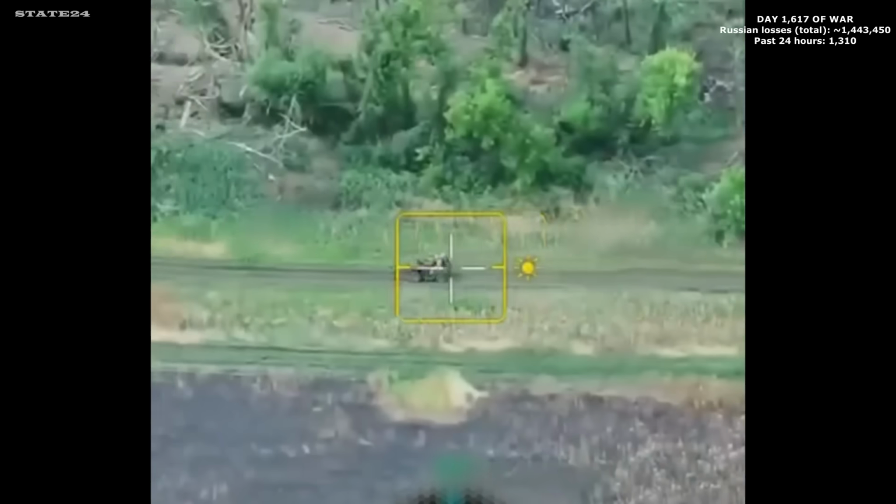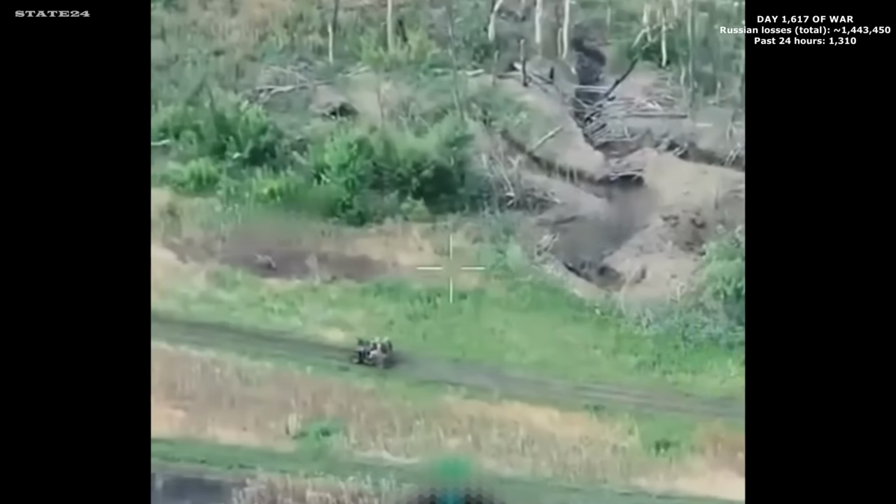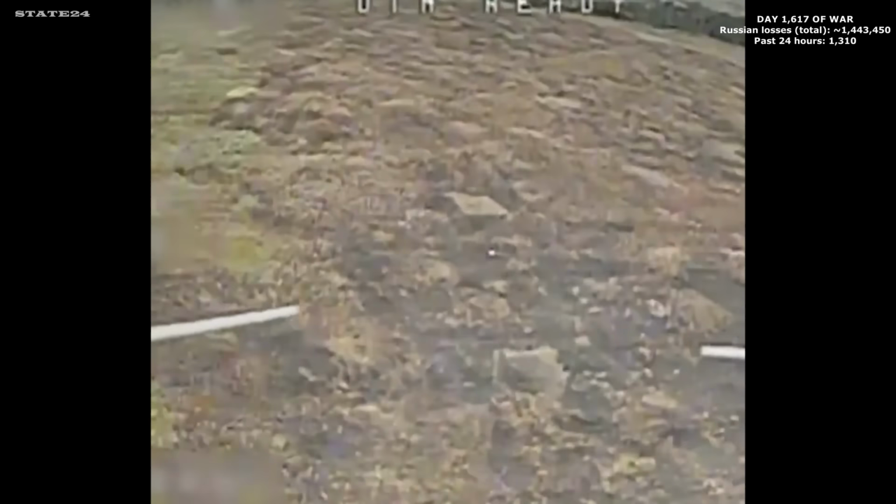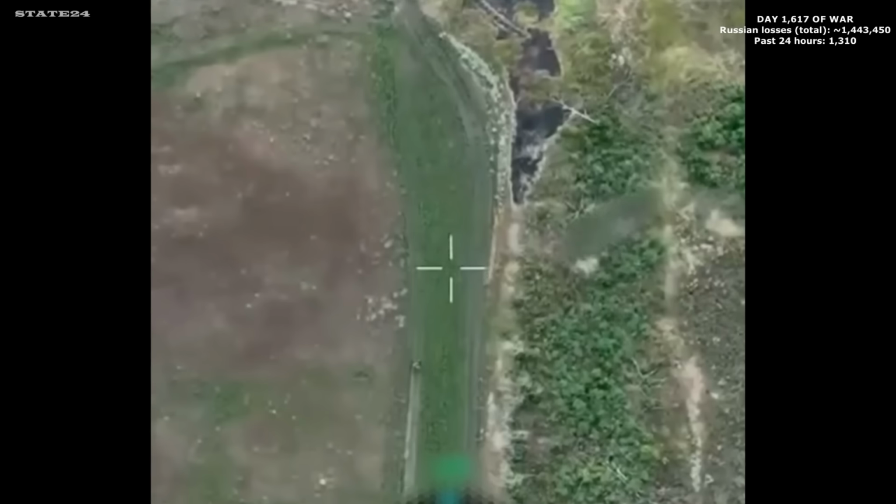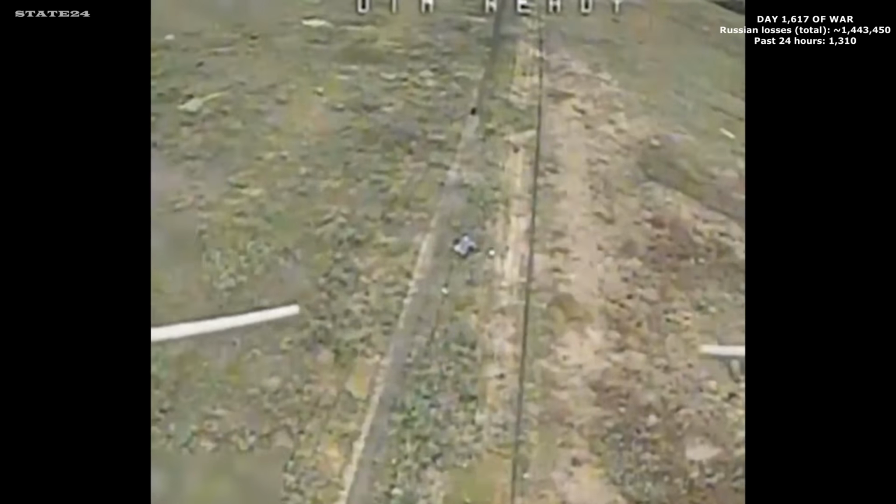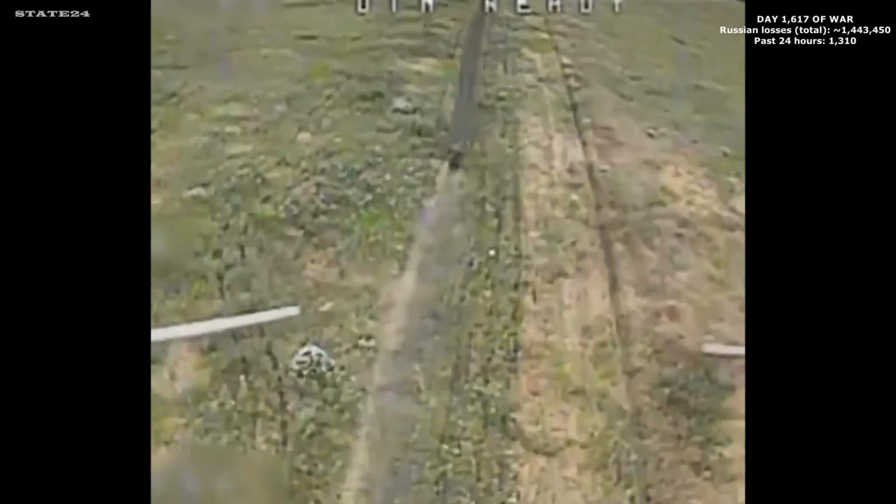What they don't know is that Ukraine's Magyar's Birds reconnaissance drone has been watching the whole time, and an FPV was already dispatched before they even got the vehicle moving. As the drone closes in, one soldier jumps clear. The other 2 don't get the chance.